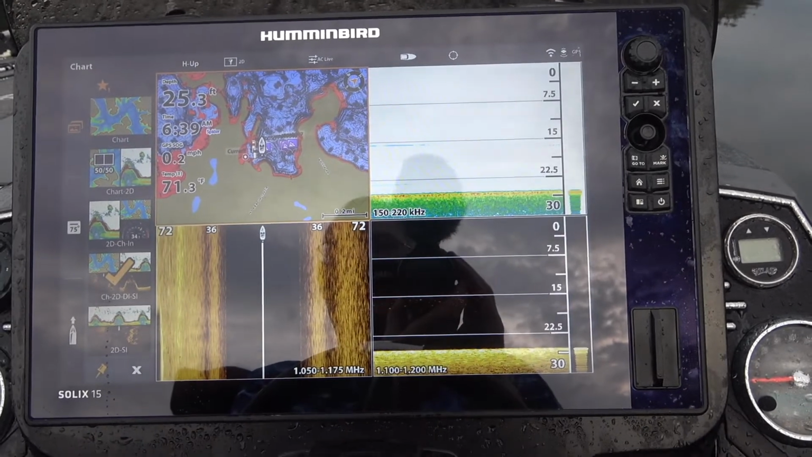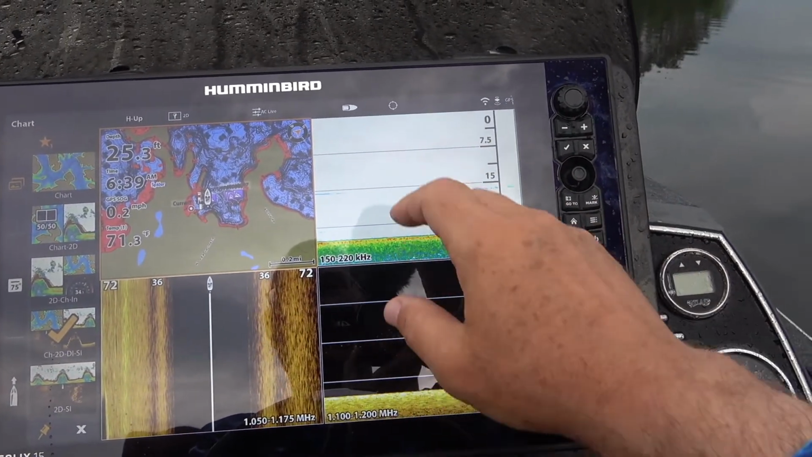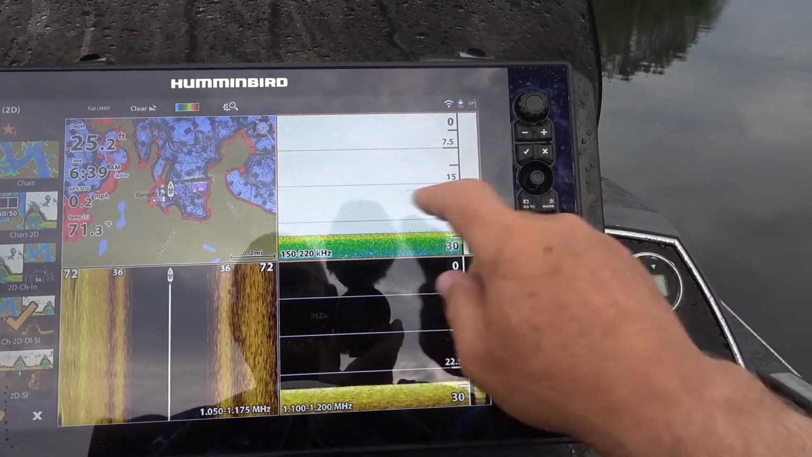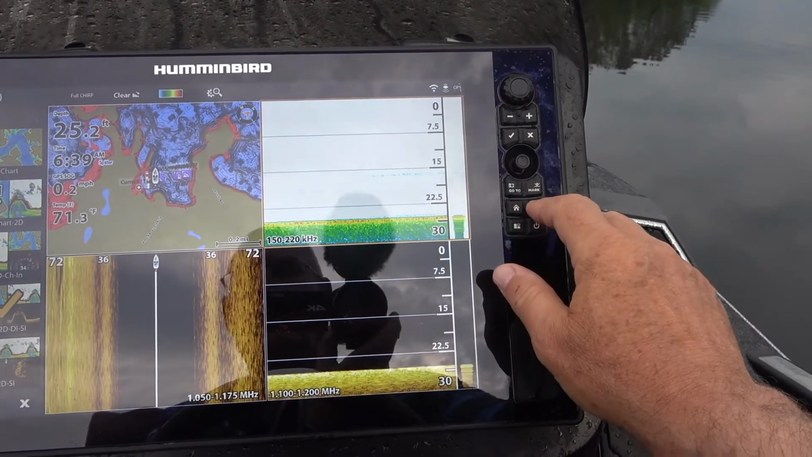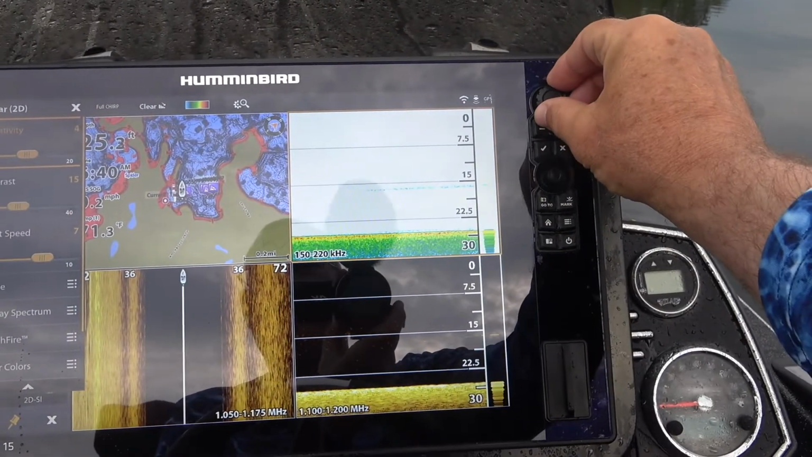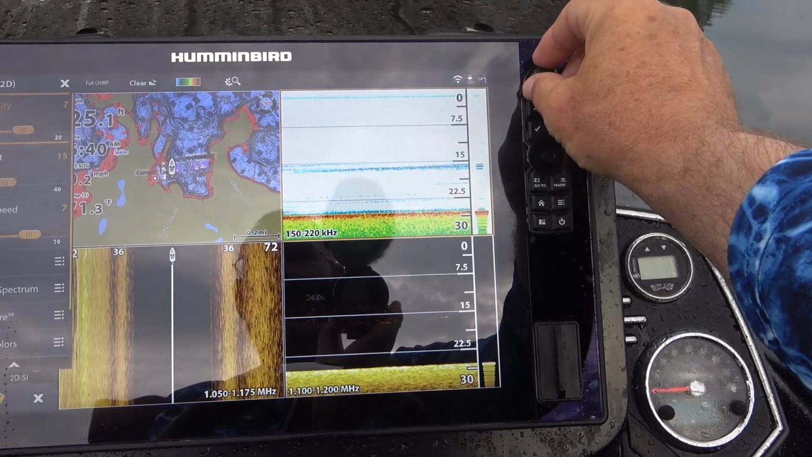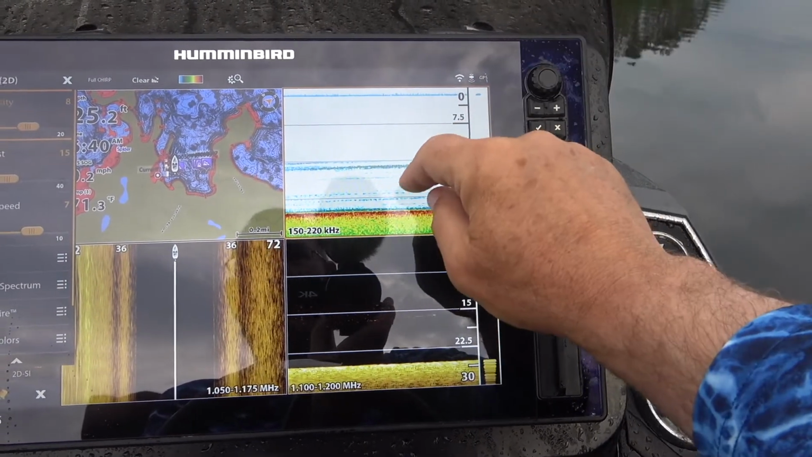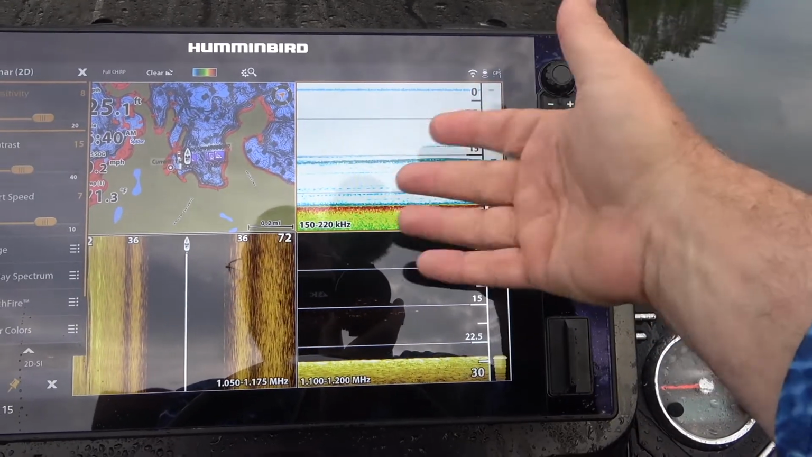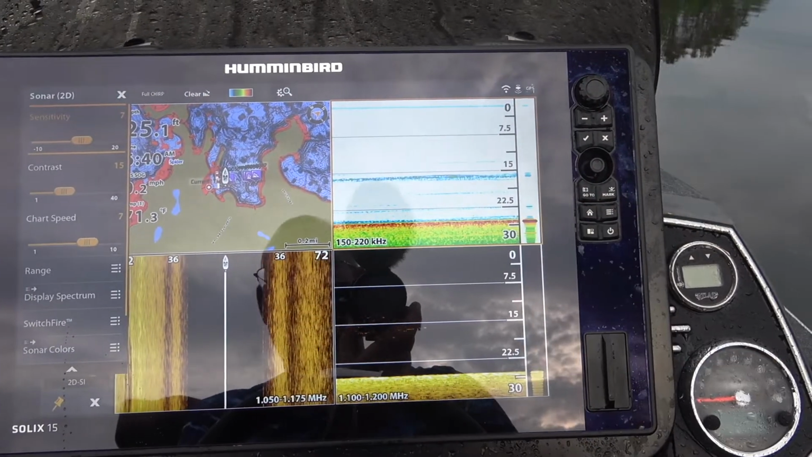Now before I start scanning around, I do want to make sure that all my settings are good. So if I go to the 2D, for instance, and I'll just do this for the 2D, but I'll do the same thing for all 3 of these windows. I'm going to dial up my sensitivity until it starts to kind of wash out. So you can see I'm getting a lot of debris, plankton. This might be an insect hatch, hard to say. So that started happening around 7 or 8.